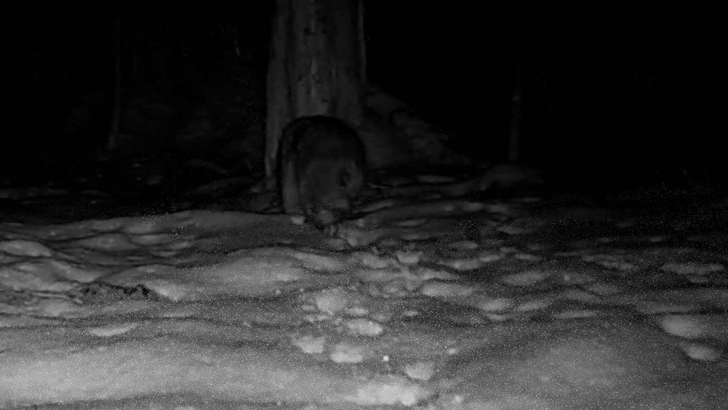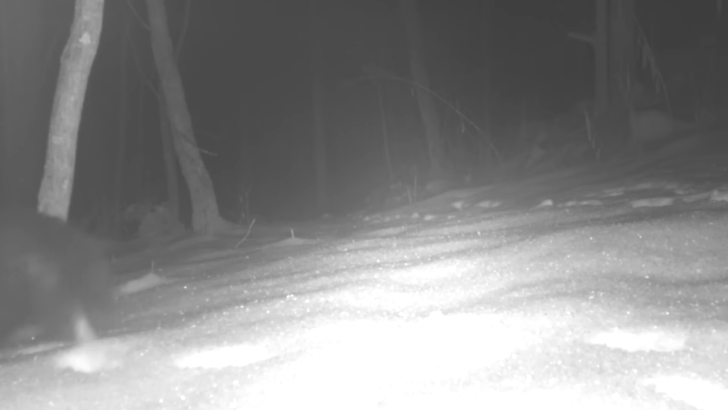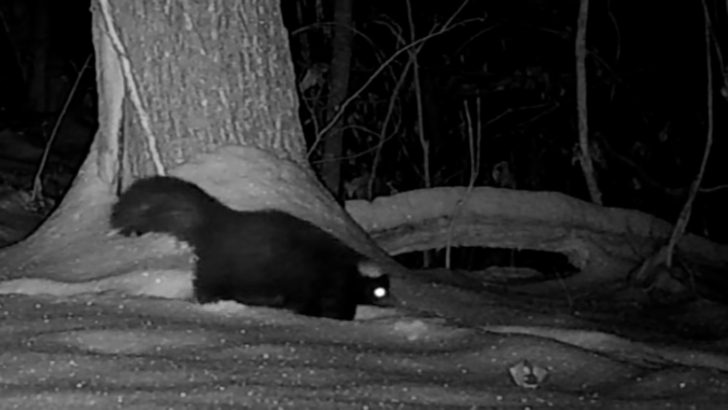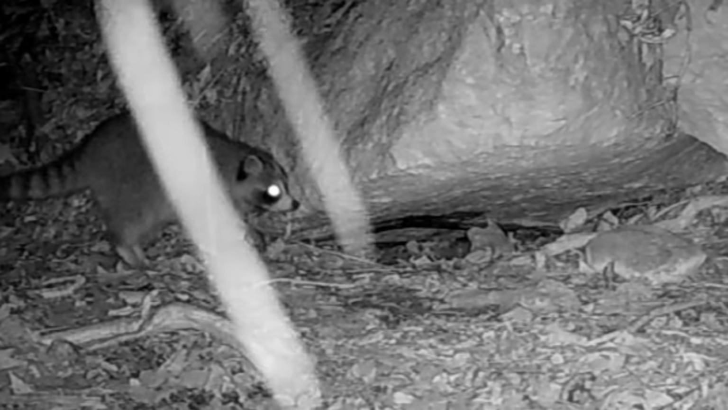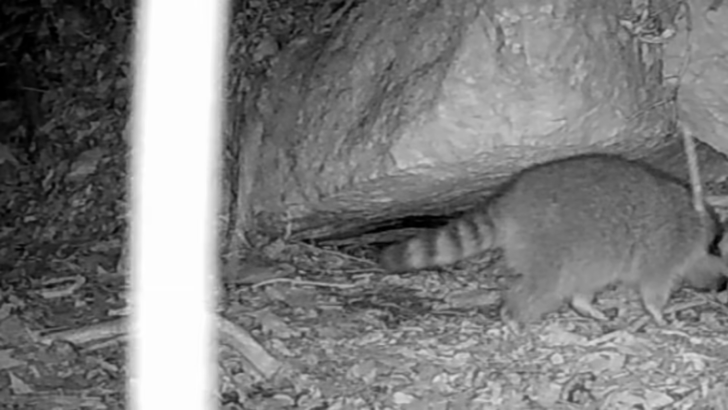Now here's a rare picture, bless its heart, of a coon. Looks like Rocky too. His tail's almost off. Got in a fight or a coyote or something. Bless his heart. And there's old Flat Top on the ridge trail. He's just messing around. There he is at the tree below the rock motel moving around. About all I caught there. And up at the rock, that looks like old One-Eyed Jack there moving through.